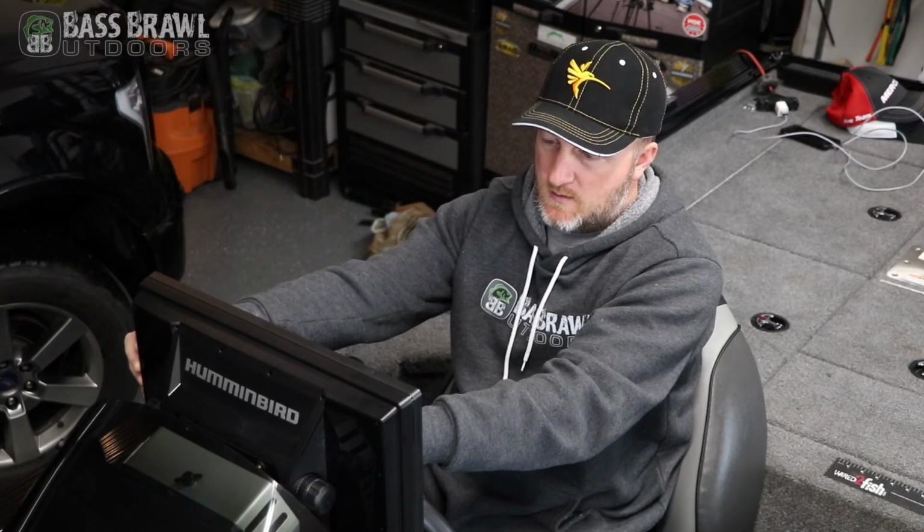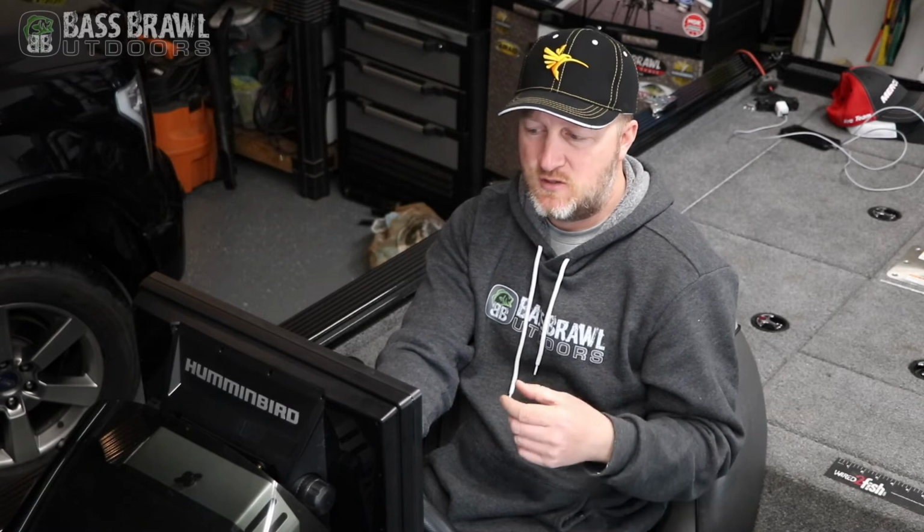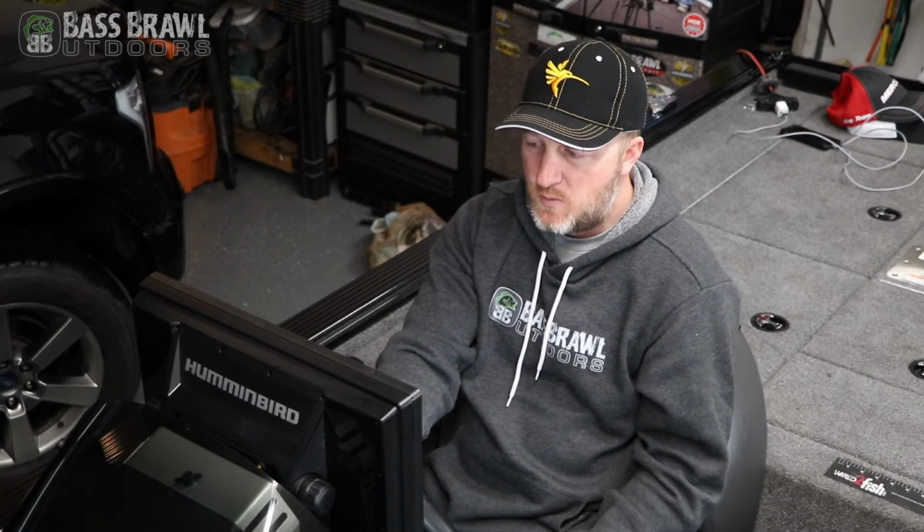Now new this year on the Solix is you can go to angler mode or custom mode. Angler mode has fewer settings. It's easier to just get going, get out and start fishing. If you really want to tweak and get things fine-tuned, you want to set it to custom because it's going to give you a whole bunch of different options.